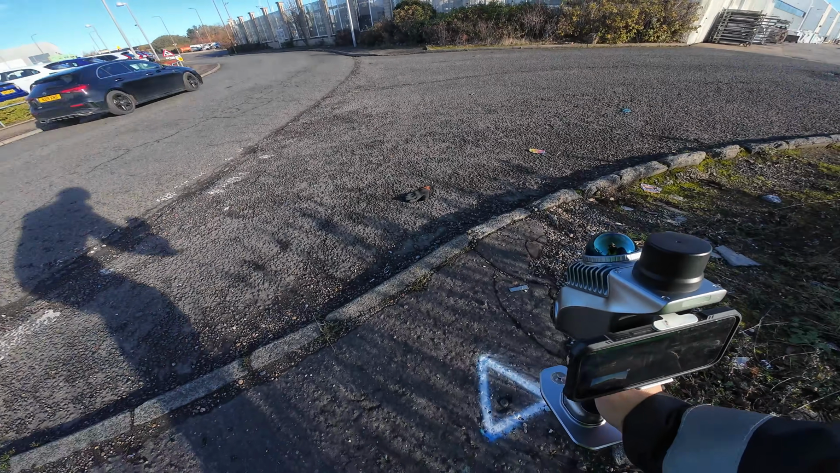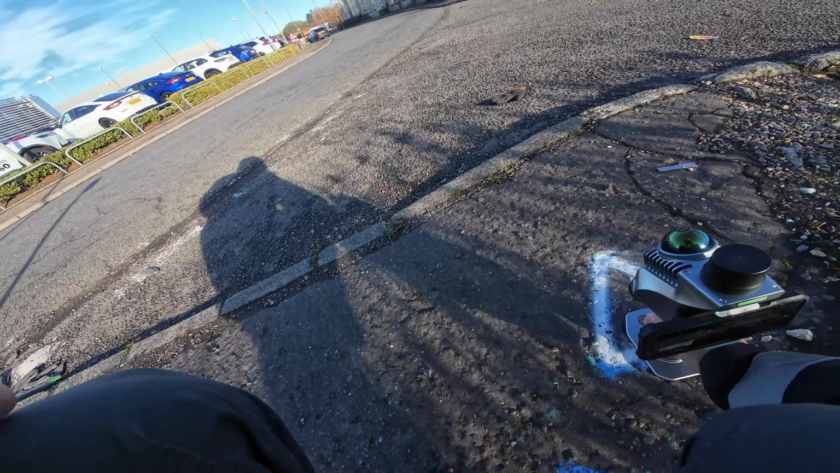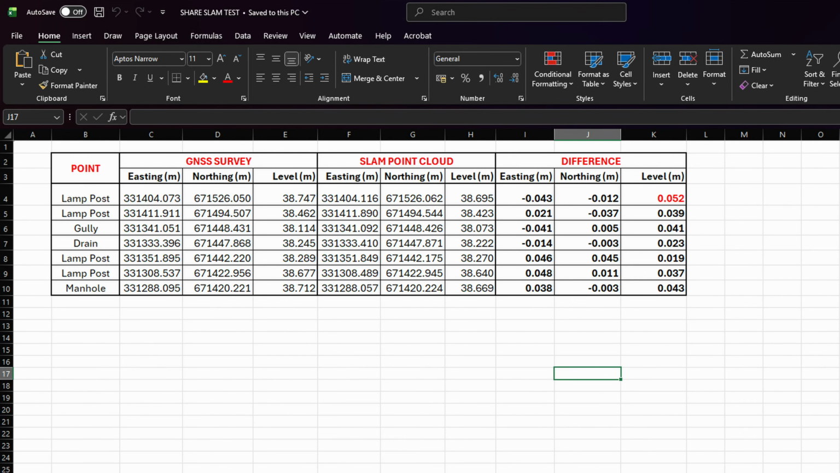Here is one of my first tests. I scan a busy road and use GNSS control points to geo-reference the point cloud. Then I survey manholes and gullies with my MLEAD RS3 rover and compare them against the SLAM data. The worst difference was 52 millimeters, about the same you would expect from a GNSS rover.